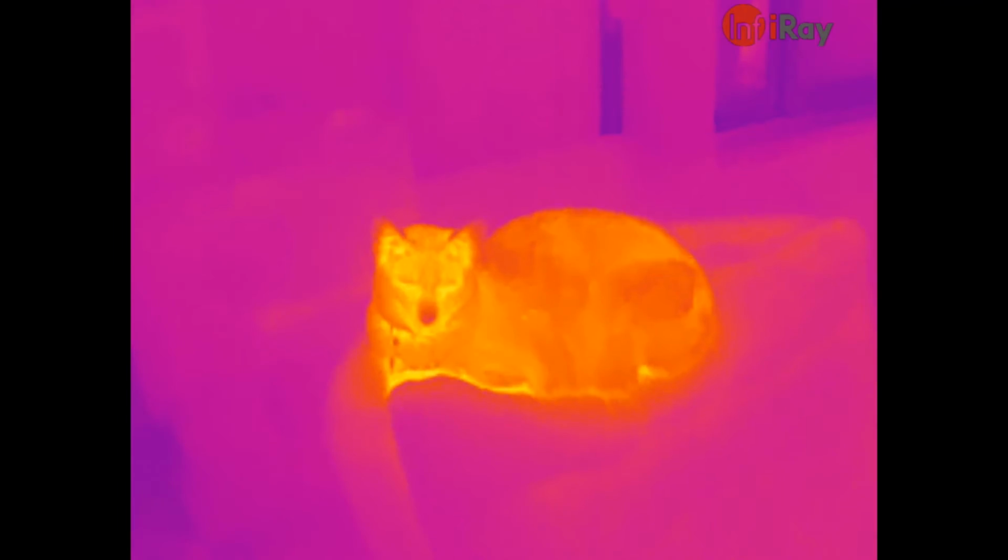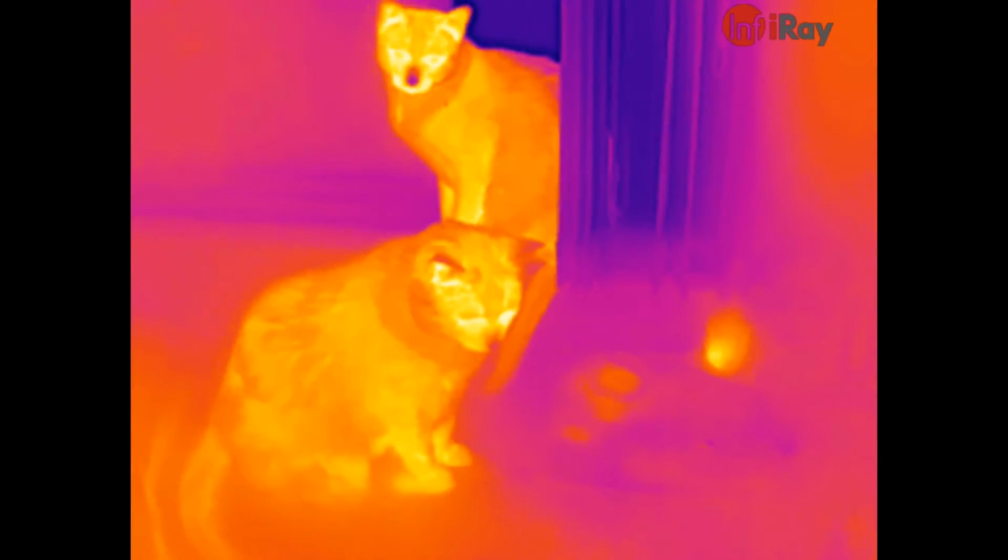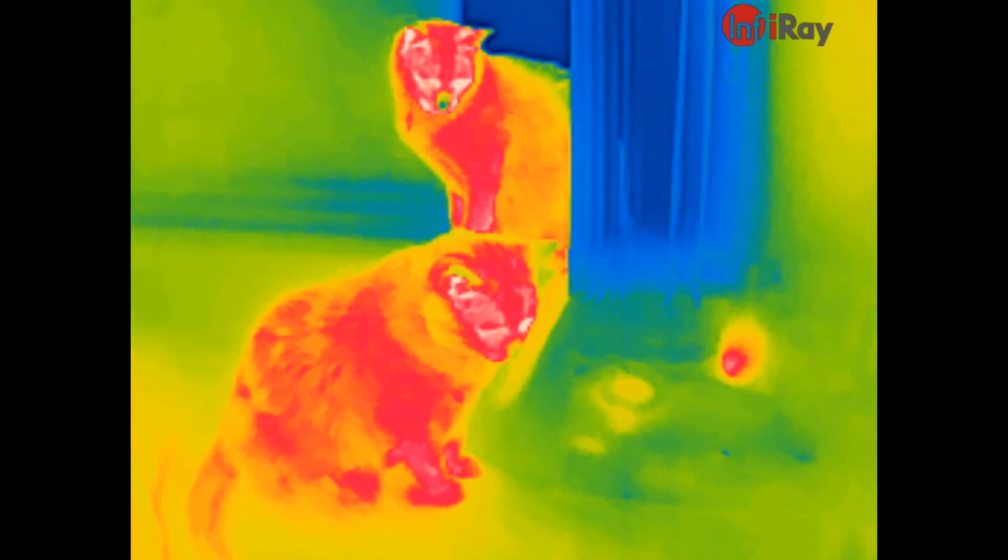It's the cats in color. Yeah, they do look certainly much better in black and white. You can actually see them. All four of them.